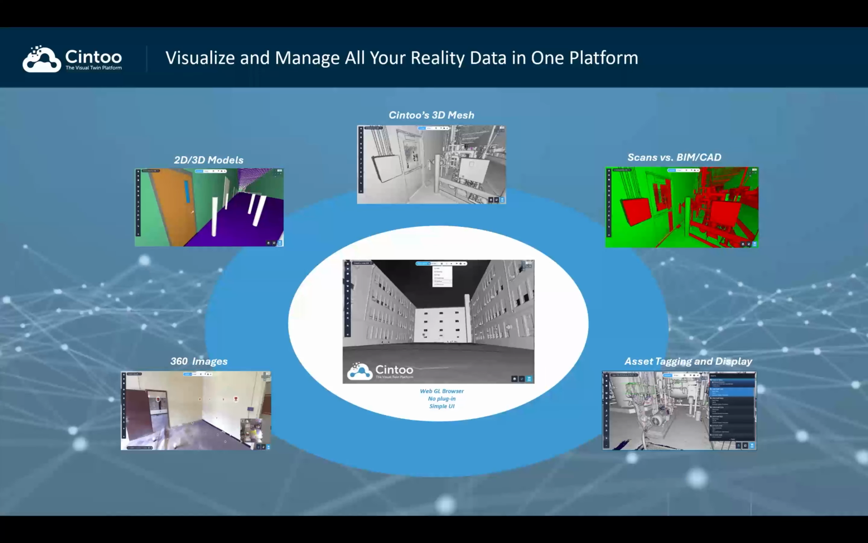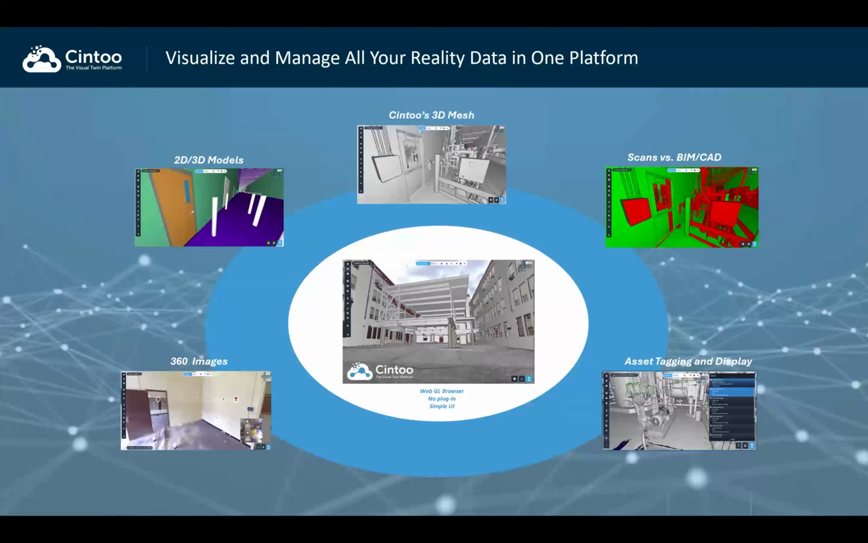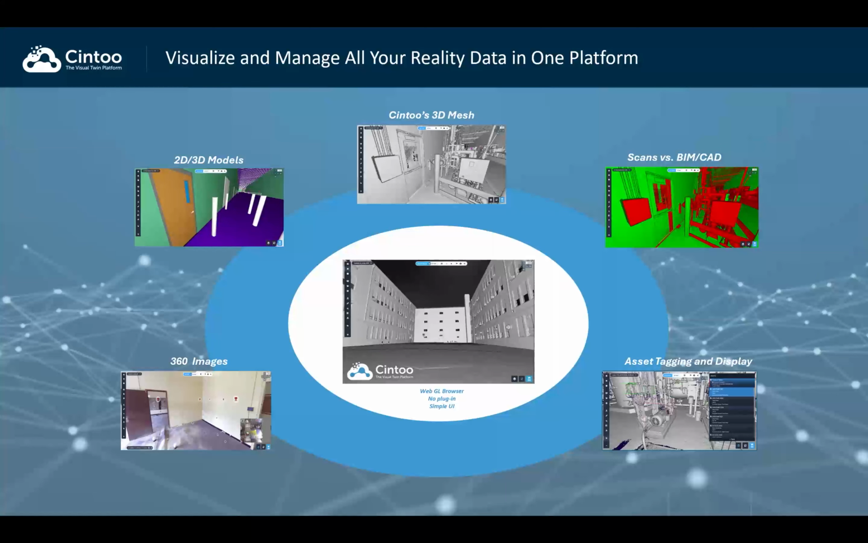Now, as most of you have heard about the term of BIM federation, right? How you can federate all the different kinds of data for BIM for different use cases. SIN2's approach with reality data is focused on unifying in one single platform, in one single viewer as well, different kinds of digital reality data, right?